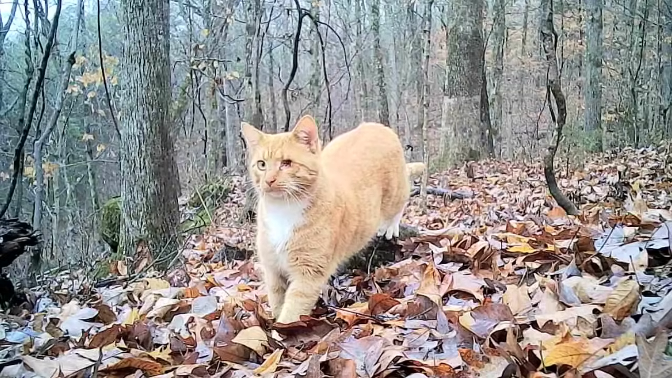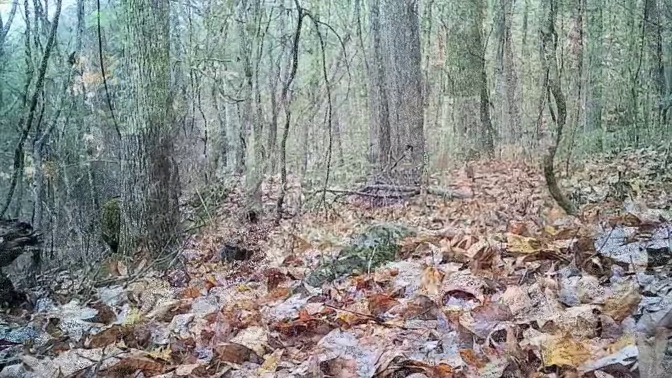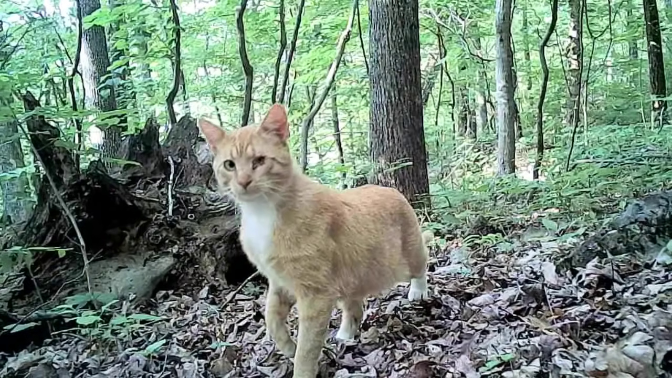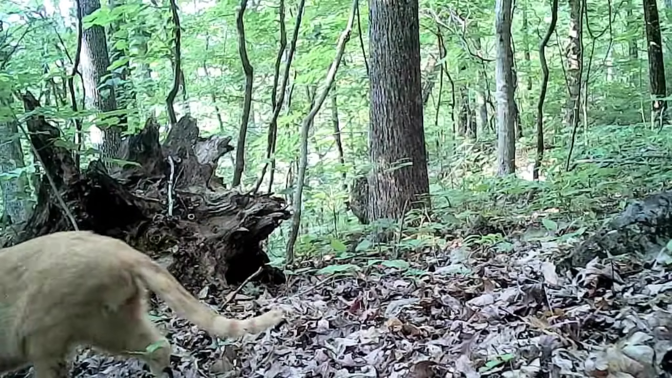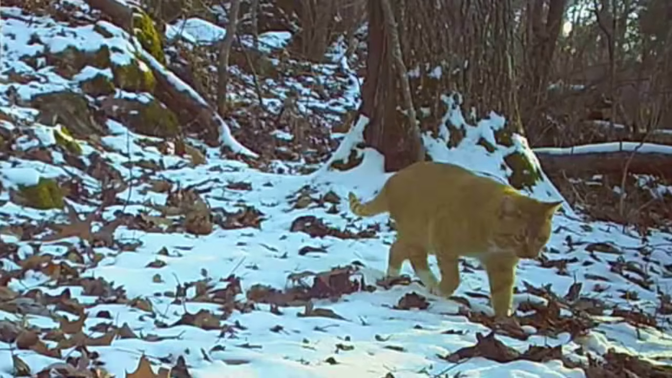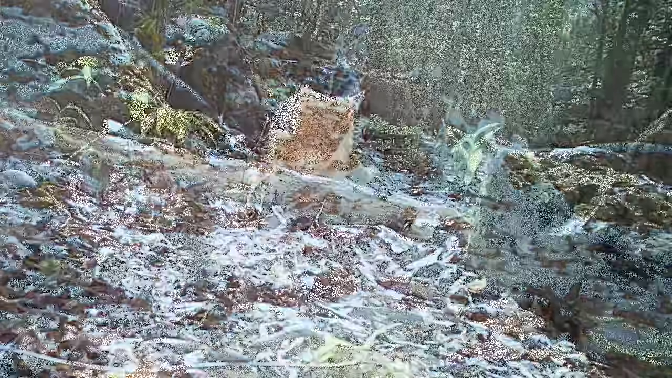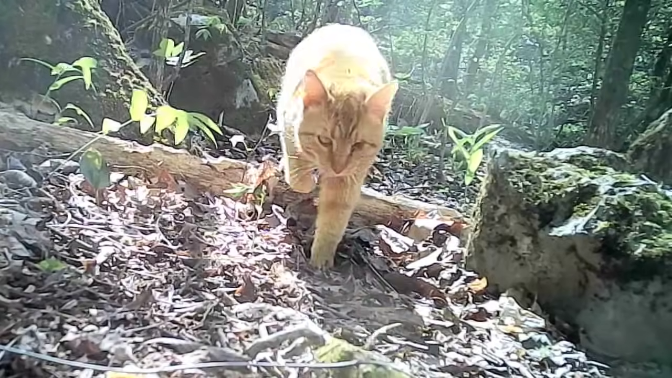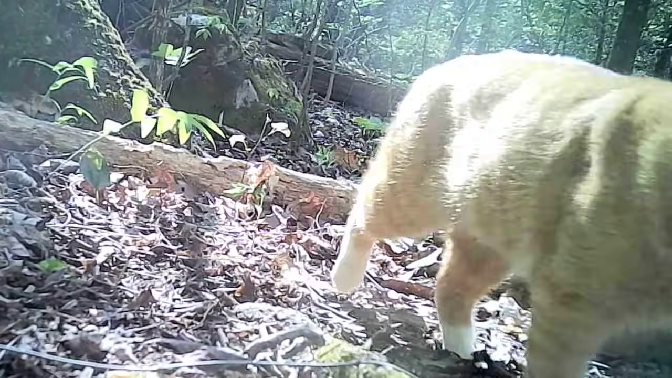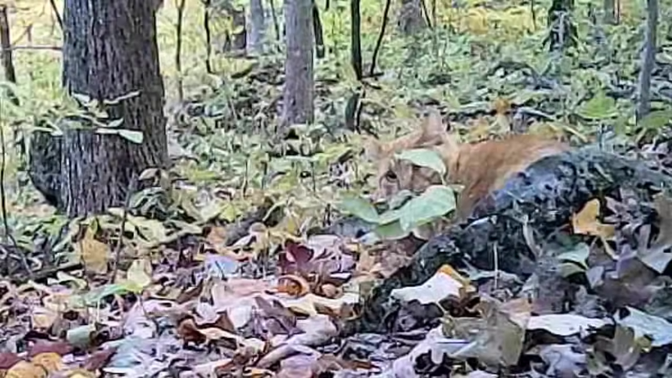You can see he's only got one eye. Thinks he's a bobcat. And he's a regular on this ridge. We've grown to love him. He's been here 2 years now, even in the snow last year. But you can see, getting old. But he's a good one.